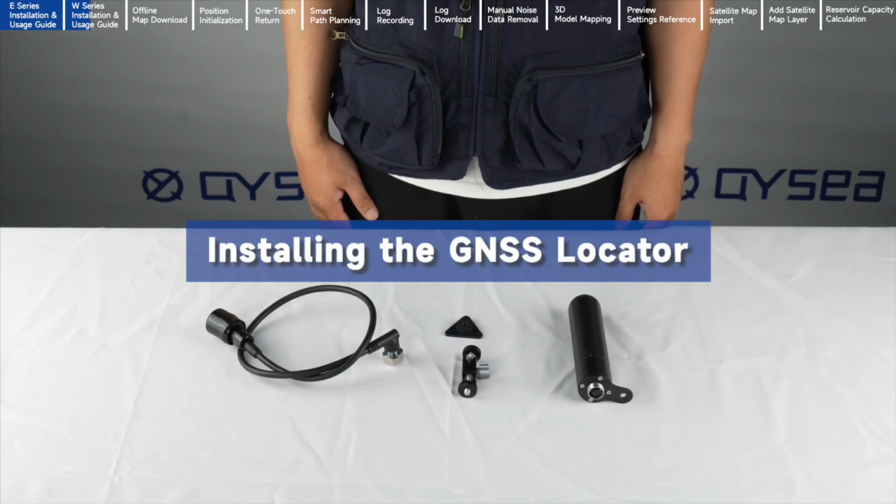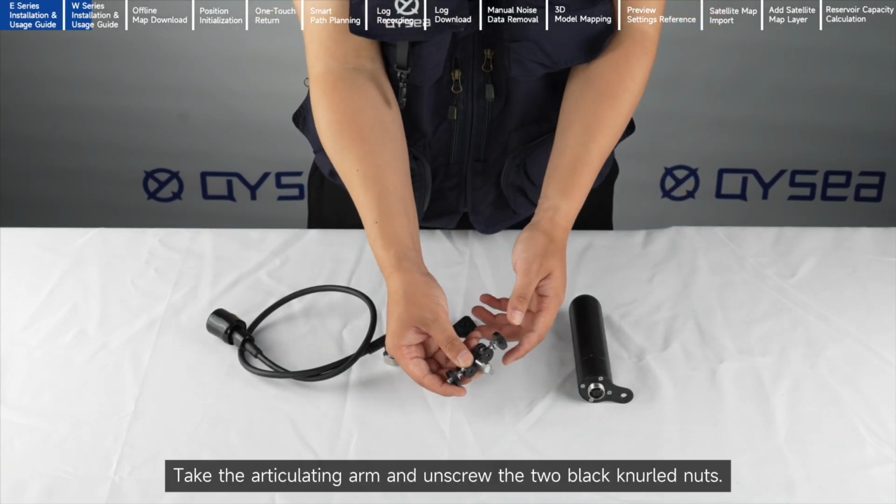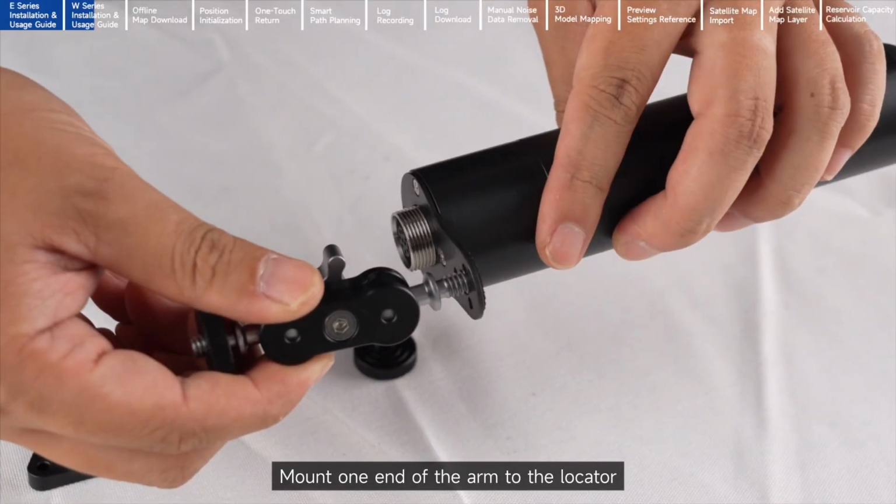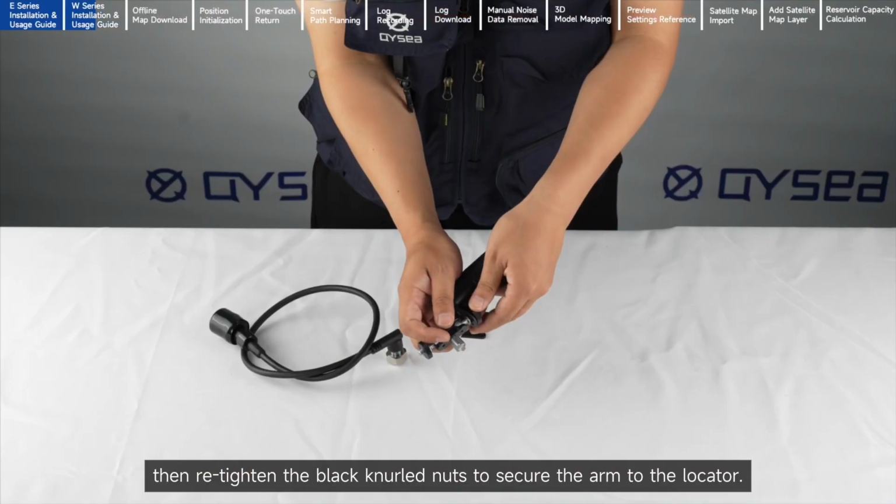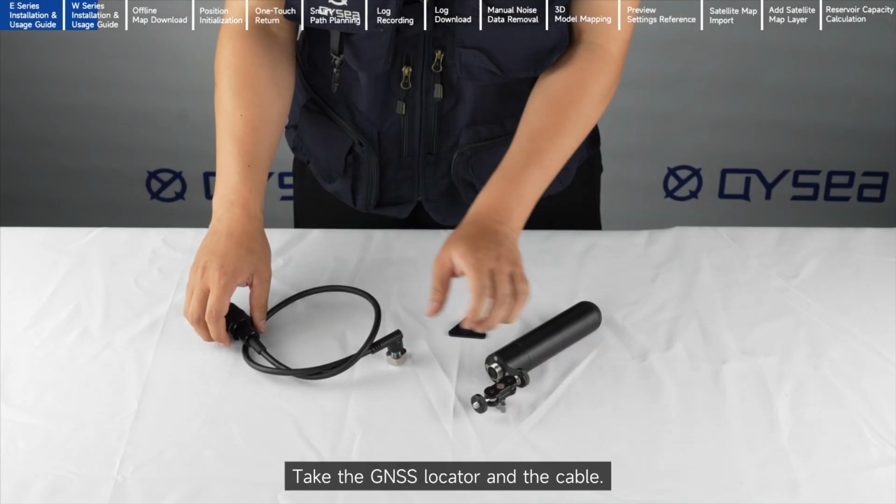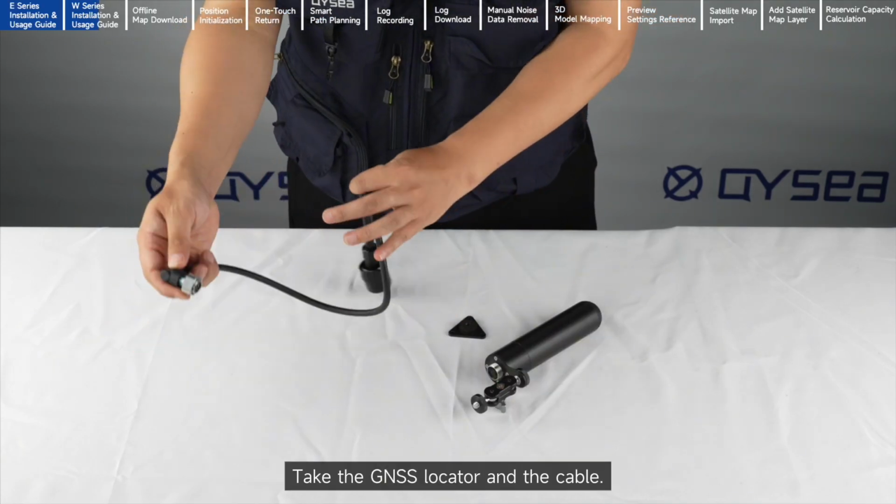Install the GNSS locator. Take the articulating arm and unscrew the two black knurled nuts. Mount one end of the arm to the locator, then retighten the black knurled nuts to secure the arm to the locator. Take the GNSS locator and the cable.